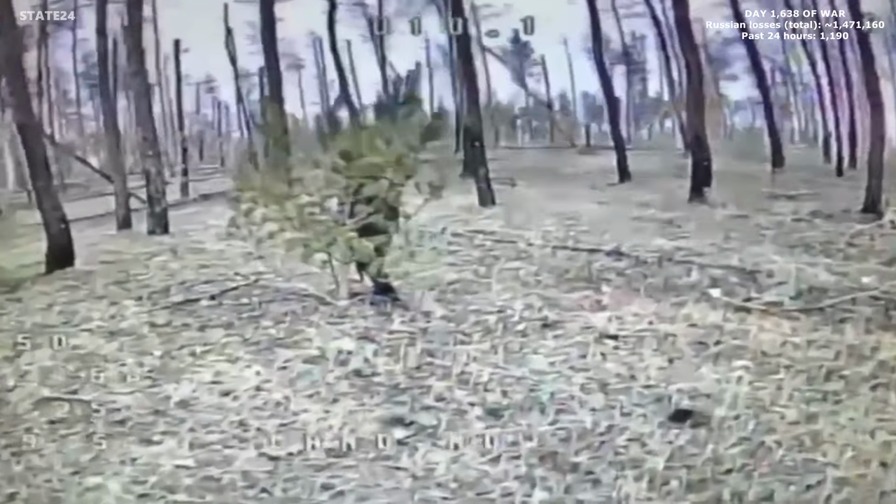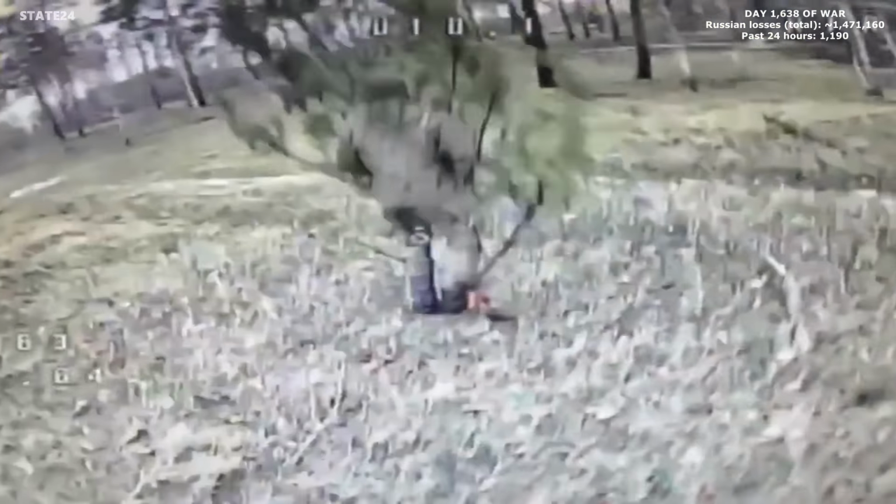One of the stranger defense attempts on this front, a Russian soldier holding a cut bush up like a shield against an incoming drone, turning it, adjusting it, keeping it between himself and the camera. The drone flies straight through anyway.